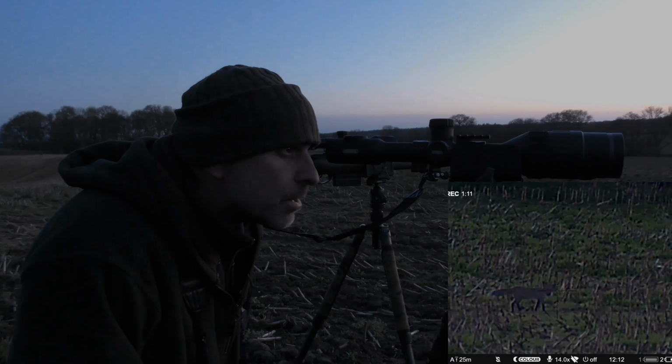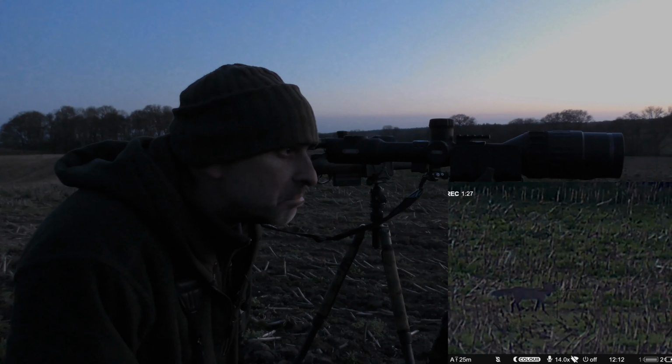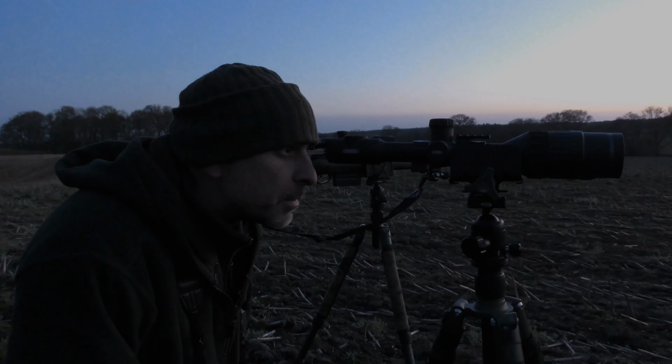14 times, just starting to get a little bit pixelated and a little bit kind of shaky image because the light's just starting to fade there, but still plenty good enough, easy to ID that that's a fox. So yeah, I'd be quite happy using that. Well, I'd just be quite happy using it.